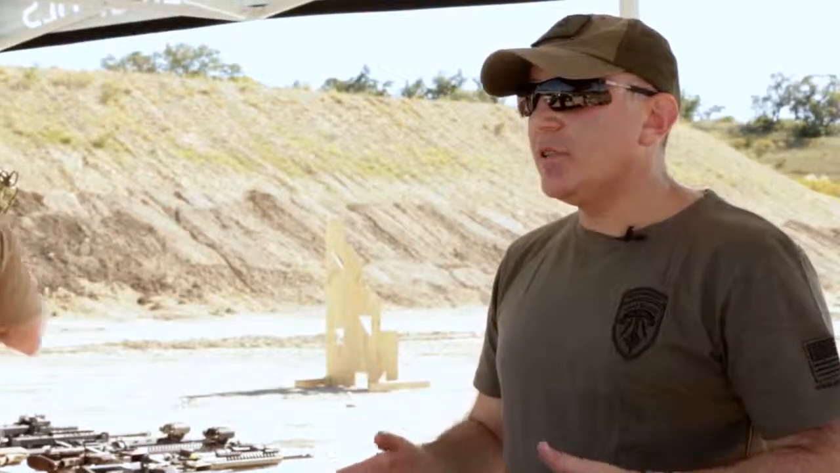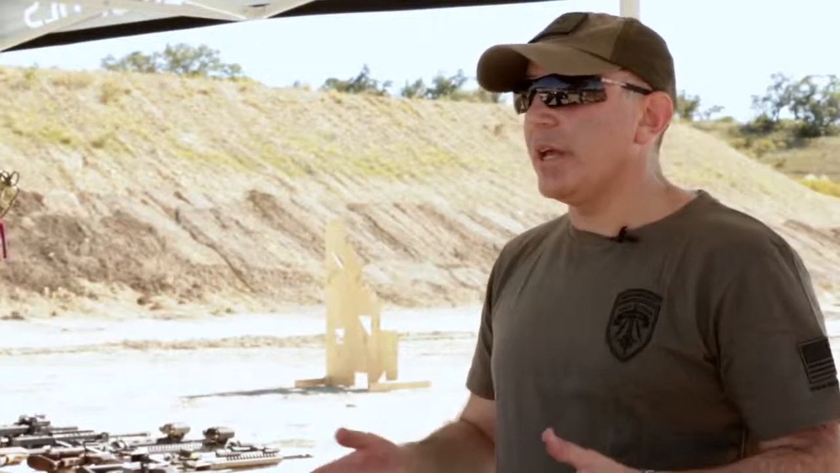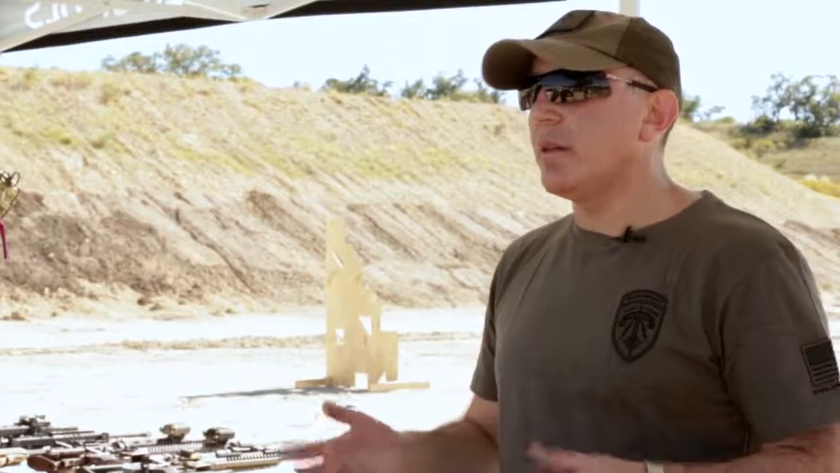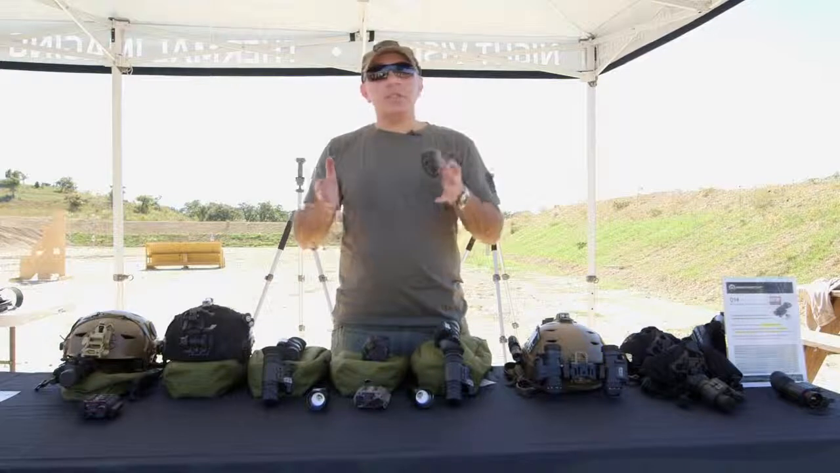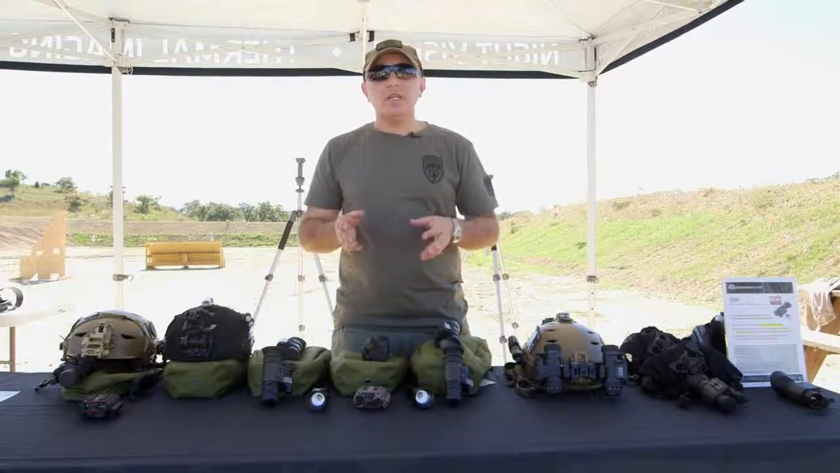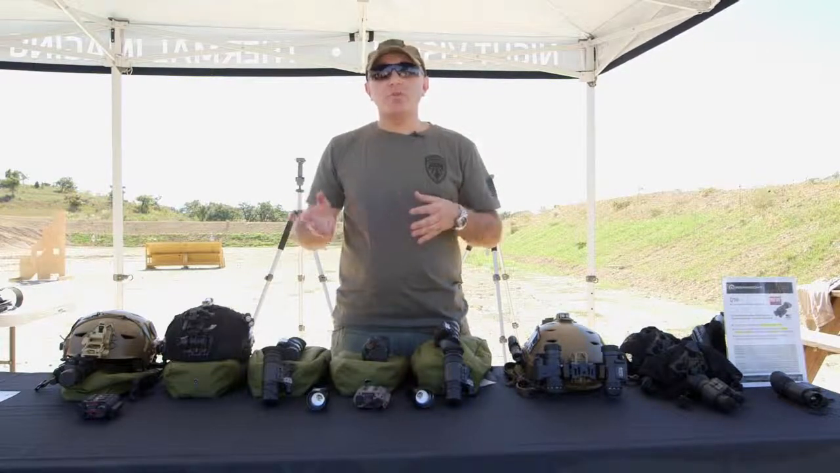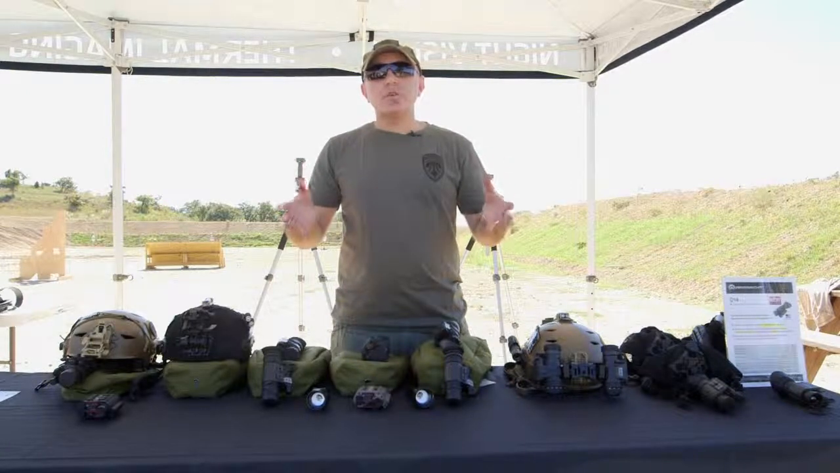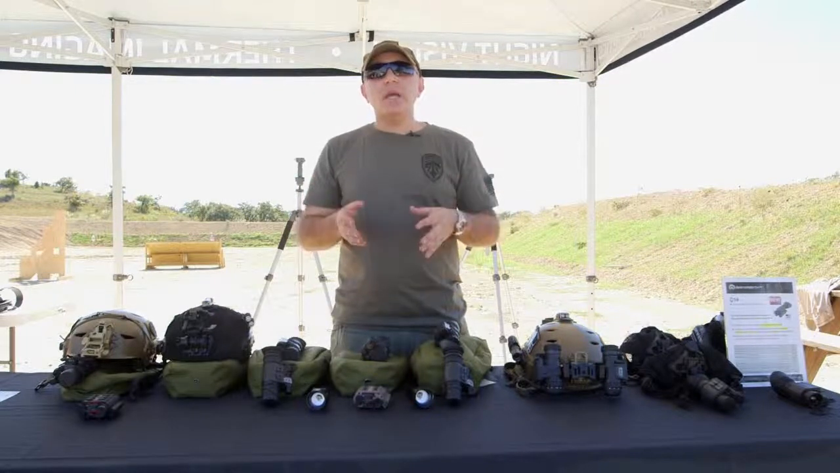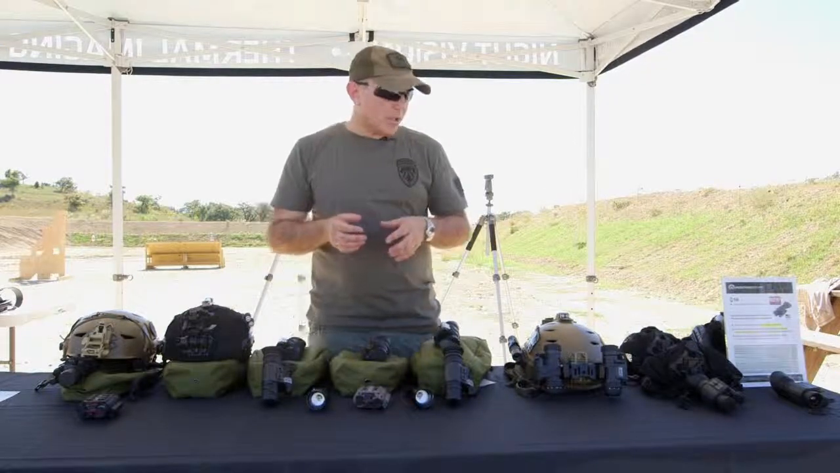Armasight, having over 600 different items in its arsenal, has the largest selection of night vision, thermal, and digital equipment on the market. Having so much equipment allows us to address each and every customer with their specific needs. We have equipment starting as low as about $300 to $400, ranging all the way up to $15,000. We cover an intensive selection of equipment for hunters, for people that like to be outdoors, and for law enforcement and military applications as well.